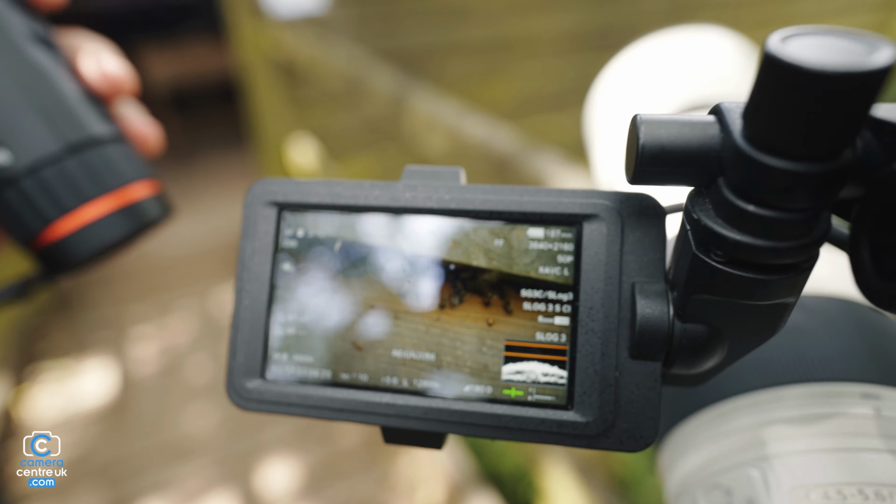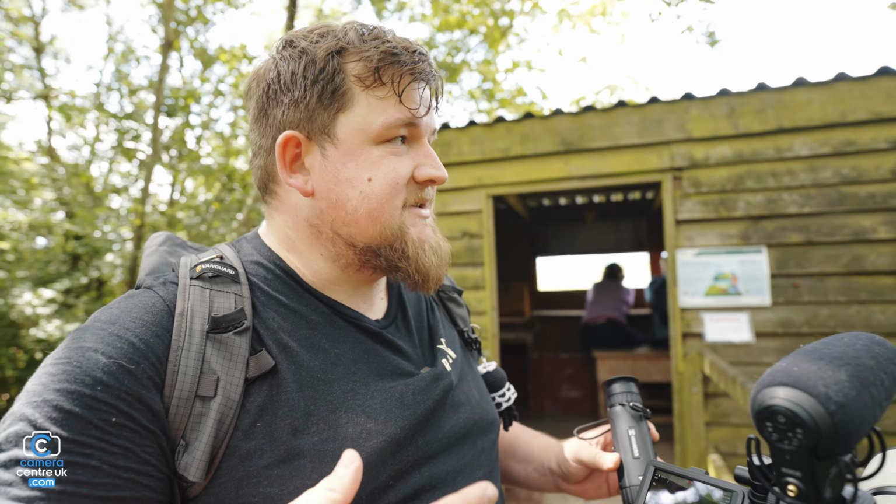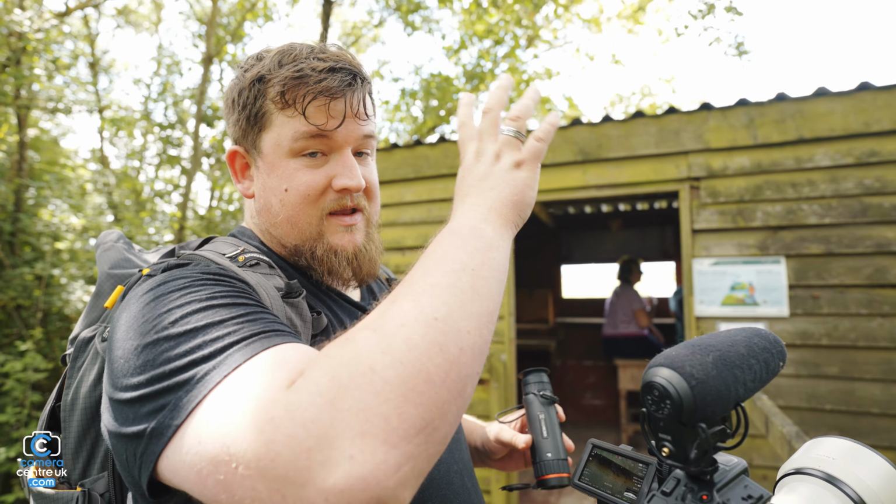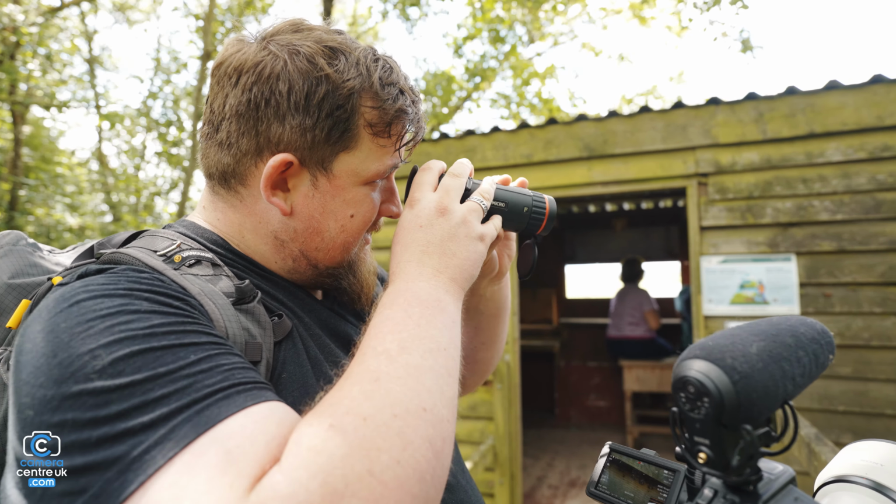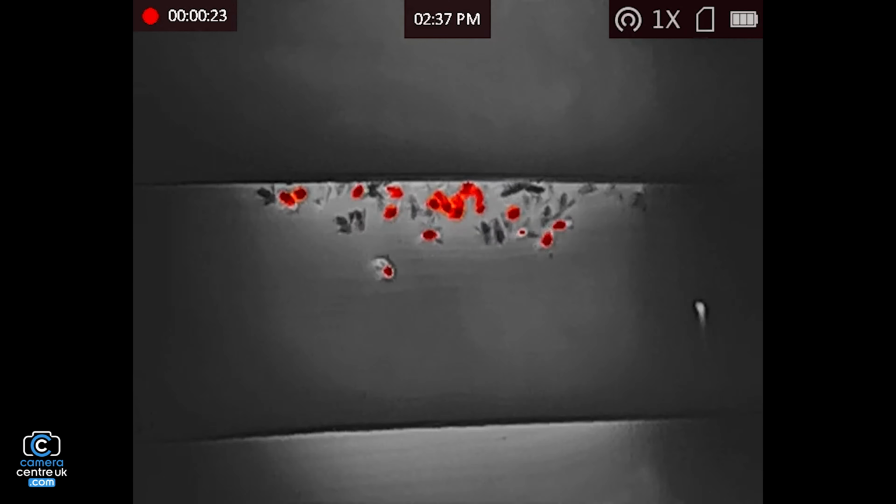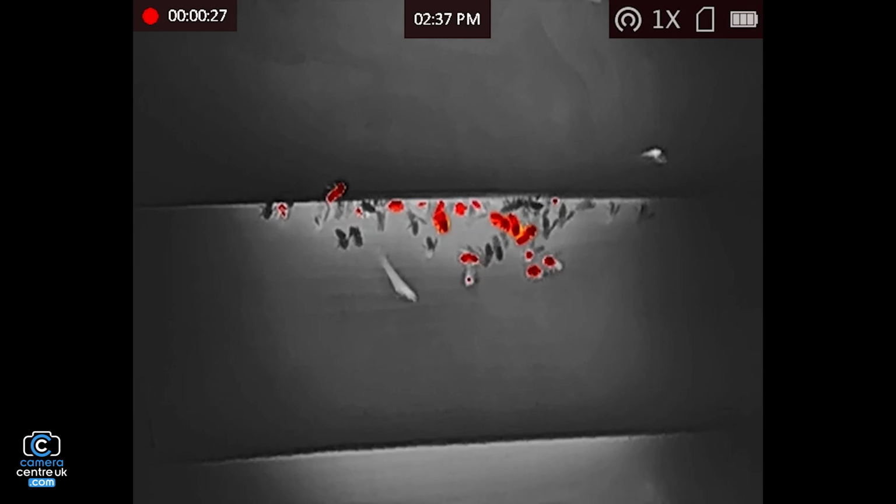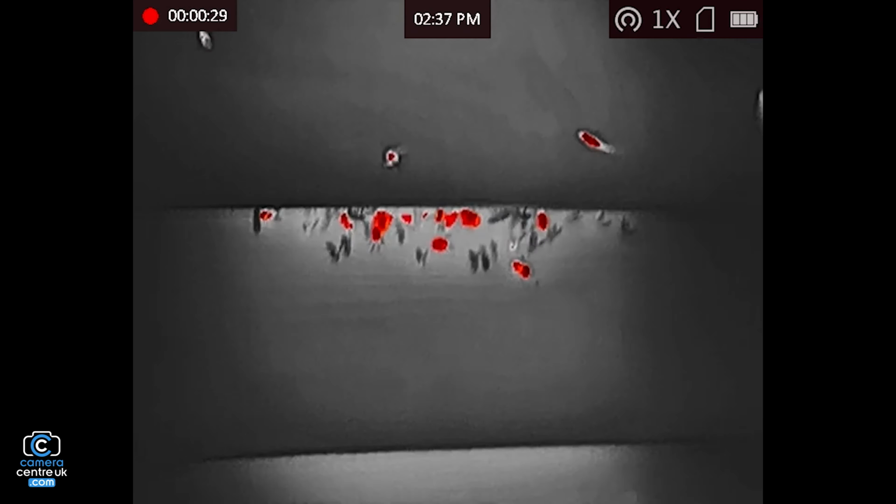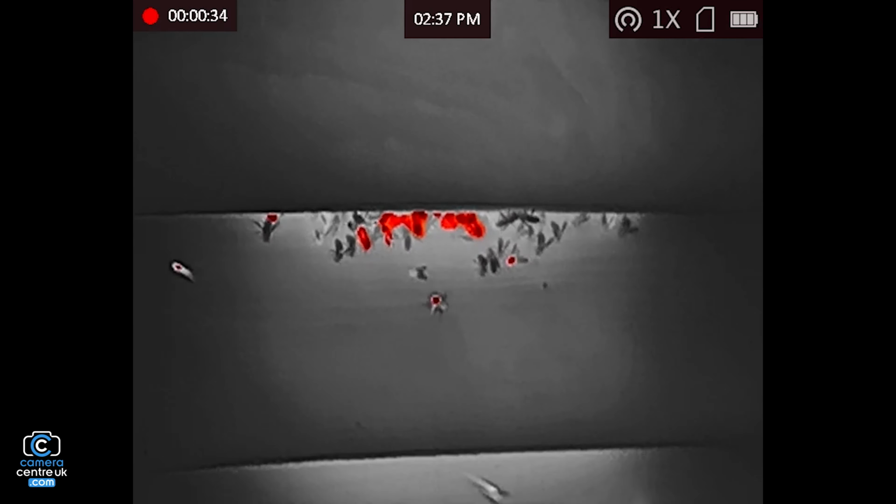So it's actually quite cool for finding little bits which you know are going to be hot anyway. So at the moment, the actual thing that we're filming from is just got a load of bees nests through it. So what's really great is if we press record, you can really be able to see bugs if you're looking to do some sort of macro photography stuff. So as you can see, the nest there, loads of bees there, and they're all buzzing around, and it helps you see that a lot easier.